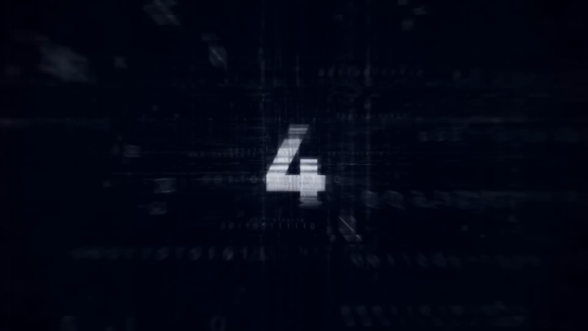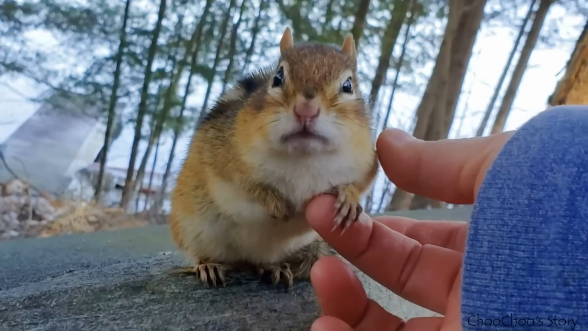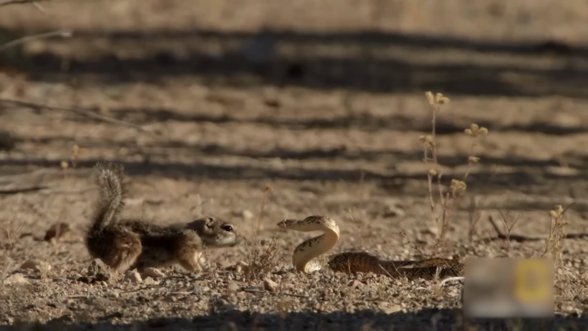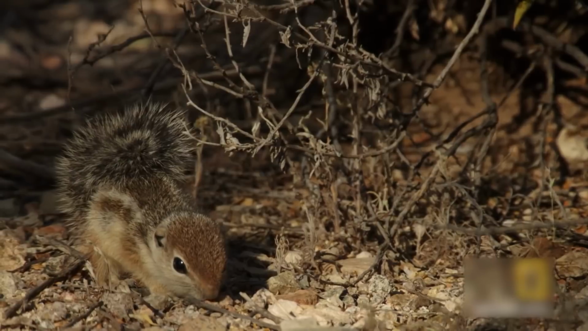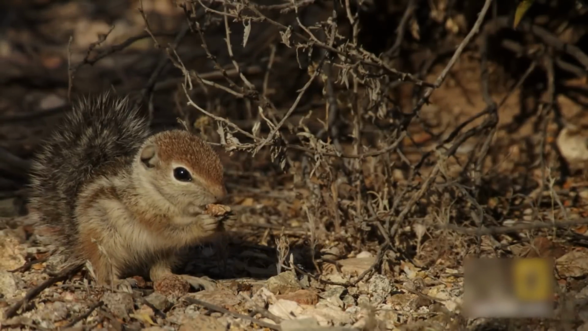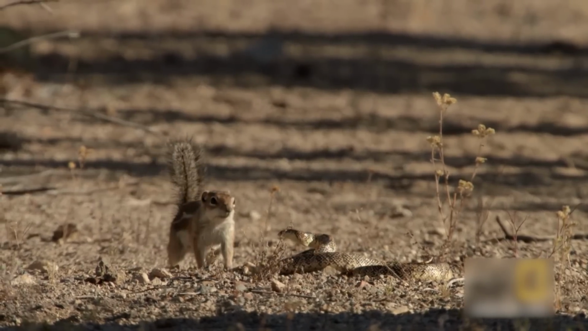Number 4. Flying squirrel. Squirrels aren't dangerous per se. However, they have devised smarter ways to attack their opponents and get them to be scared. Although they don't do much, these seeming predators become scared when encountering them. Flying squirrels are known for their notorious aerial attacks. They soar high in the sky and strike like a hot knife through butter. These tactics help them attack above because they're easily crushed from beneath.